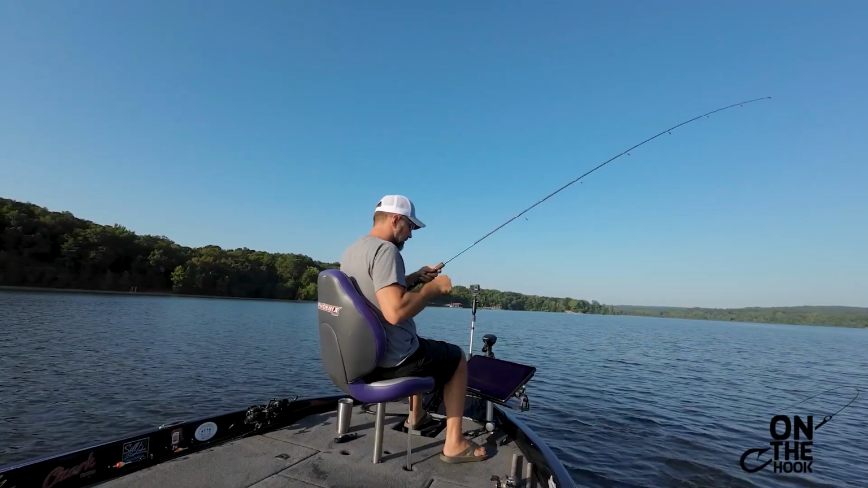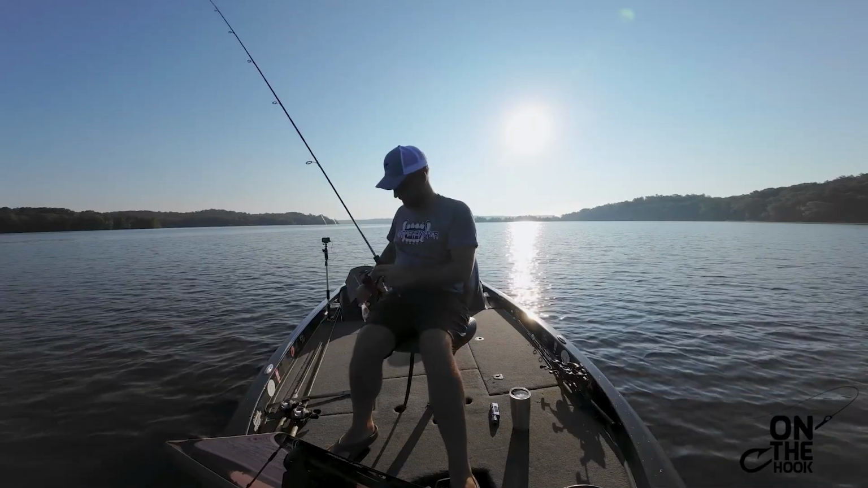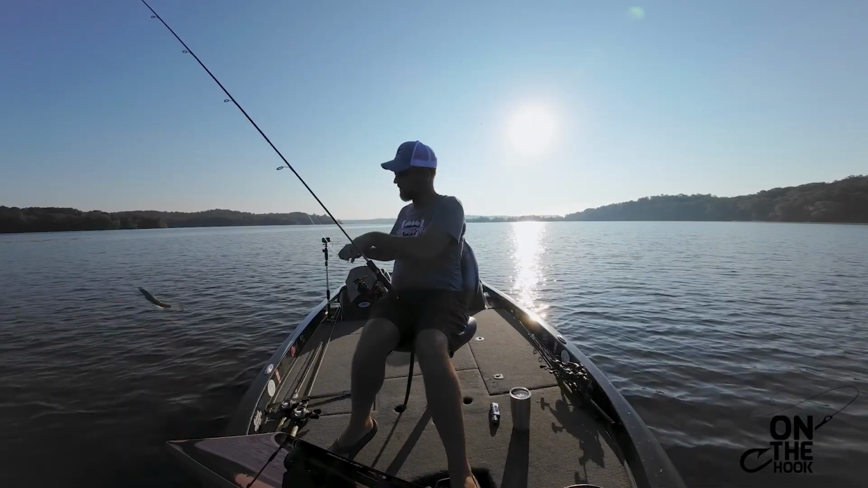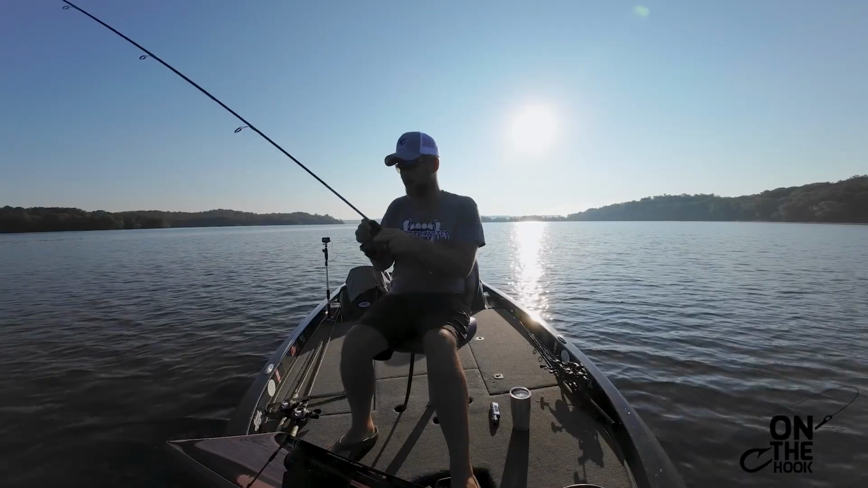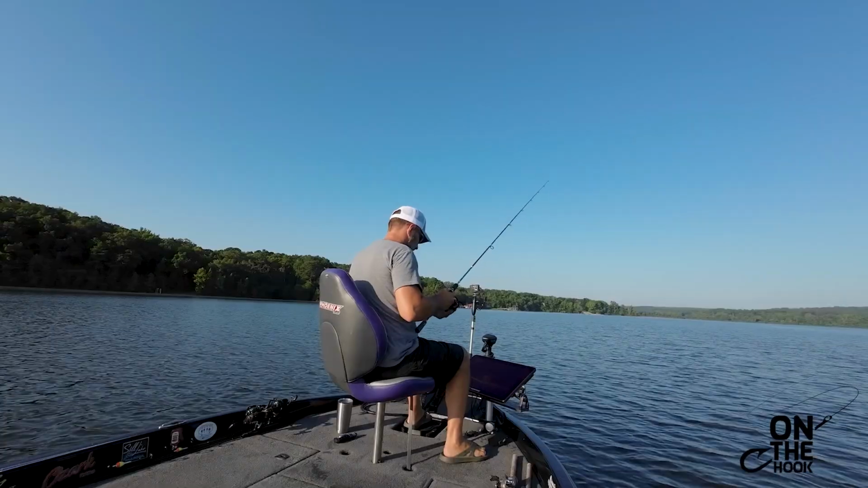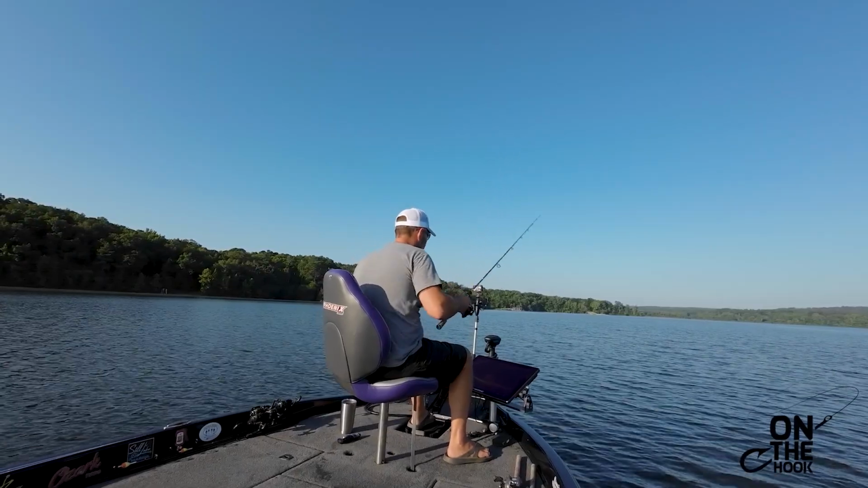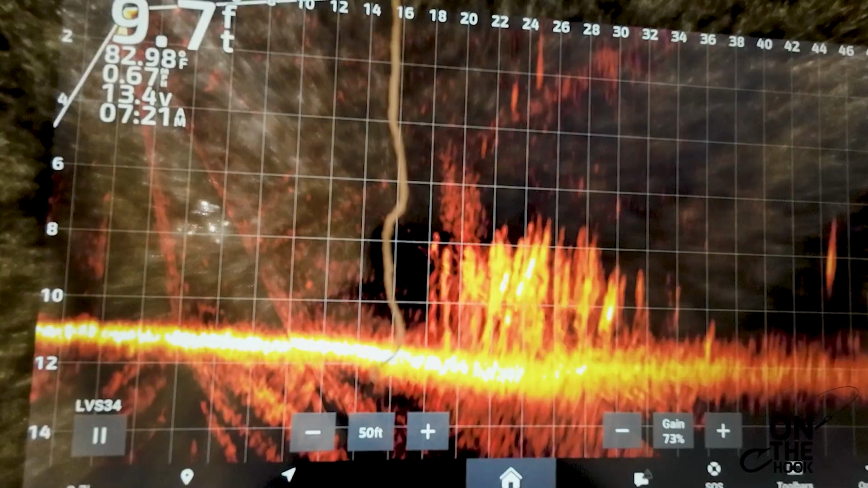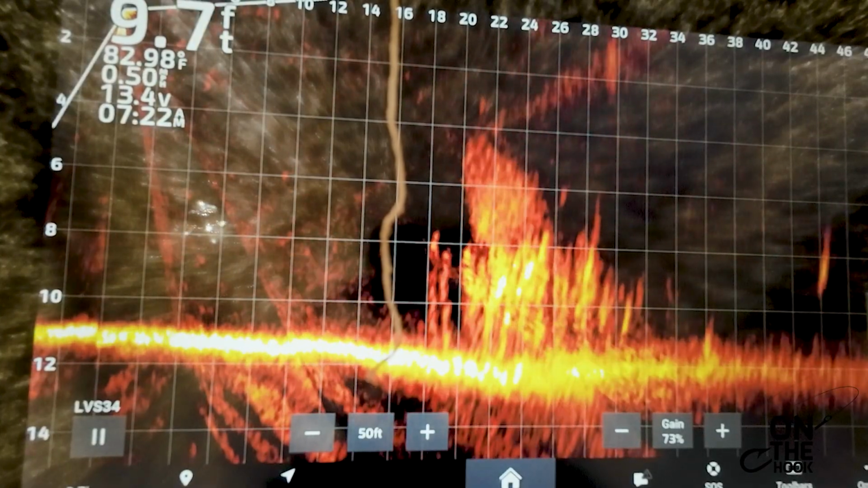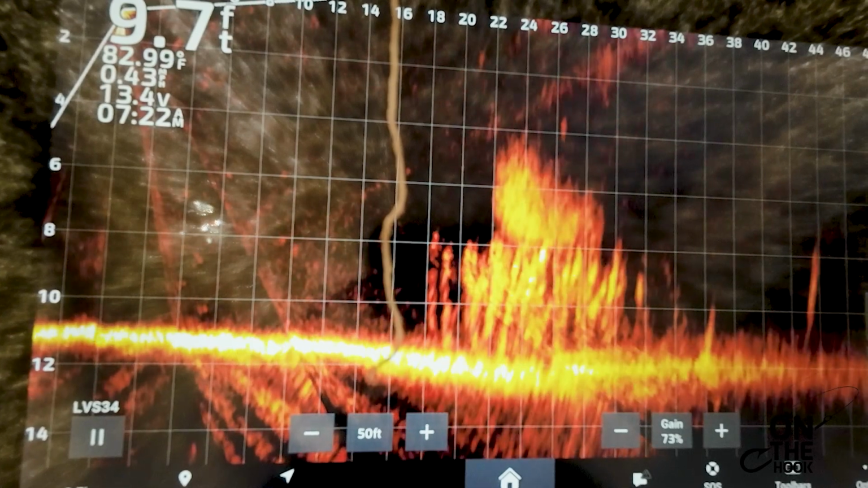Small guy. Little guy. Bubba, your eye's bigger than your mouth. Go back home and quit playing. Big old wad of bait fish coming over the top of this.